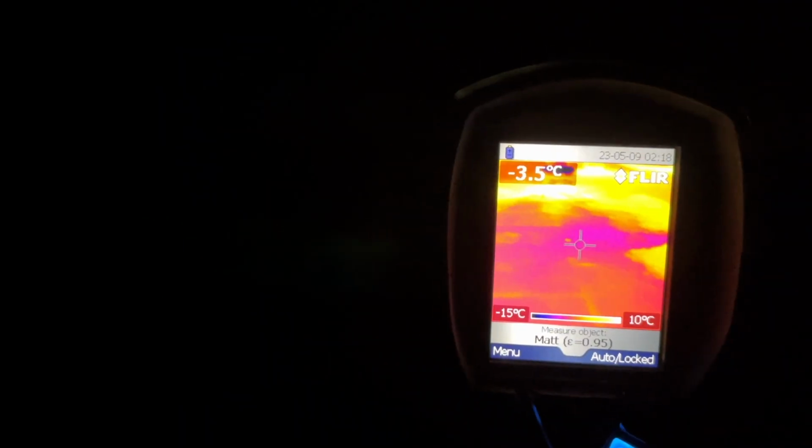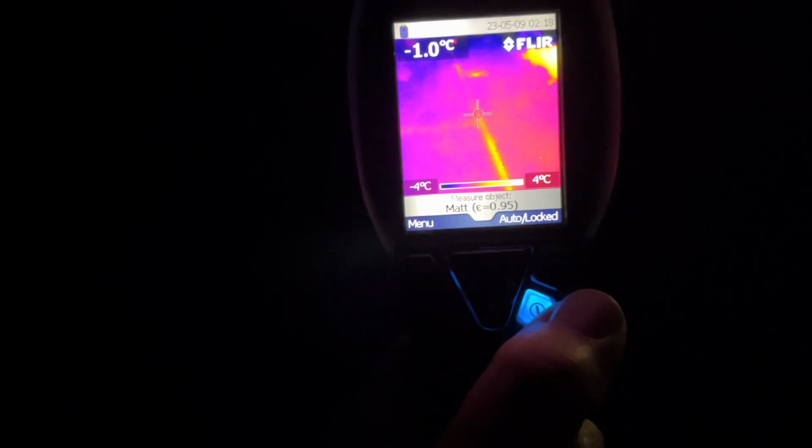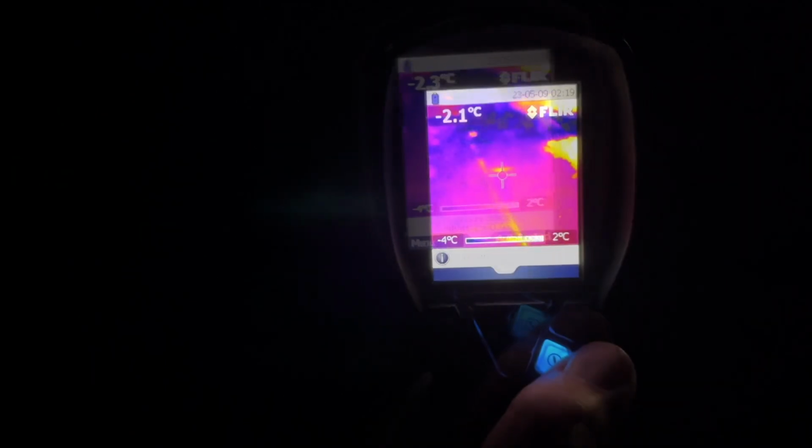So I can't interpret what I'm seeing in the area where there's no ballast and use that as a comparison to what I see where there is ballast. I have to think of those things as two completely separate entities. But here's something interesting. This line right here looks like a split in the insulation, and heat from below is coming through. What I will do is grab my paint and paint a line right there, and then I can check it for moisture tomorrow.